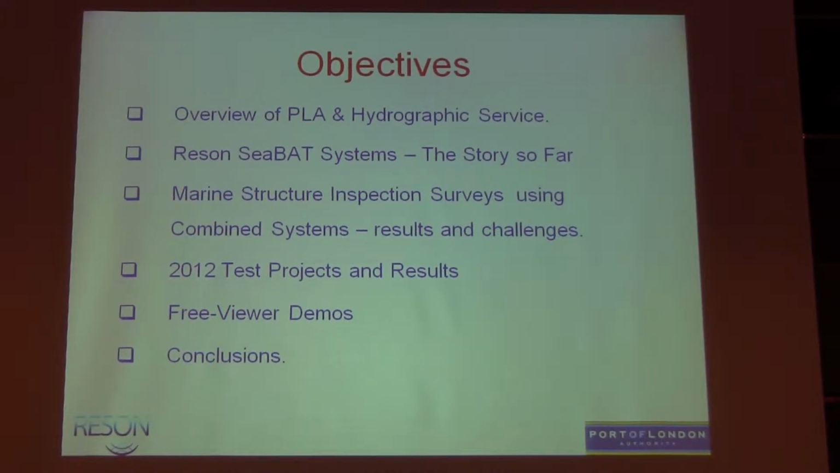Specifically the RESON systems, what we have, how we've used them, and for those of you who were up late last night, I'll do lots of pretty images, not so much on the text today. It should help you all. I'm really focusing in on the use of the high resolution multi-beams that we have for marine structure inspection. Some test results that really are just out last week.